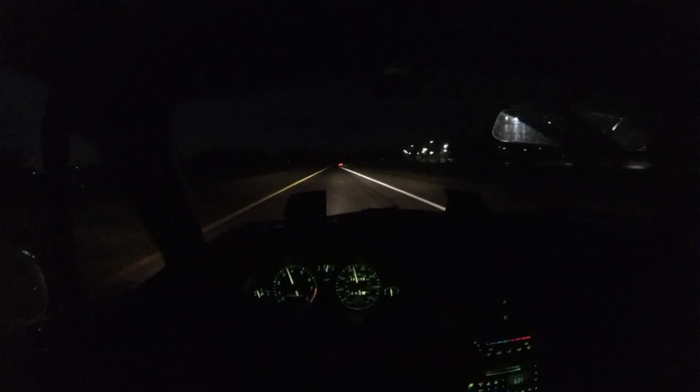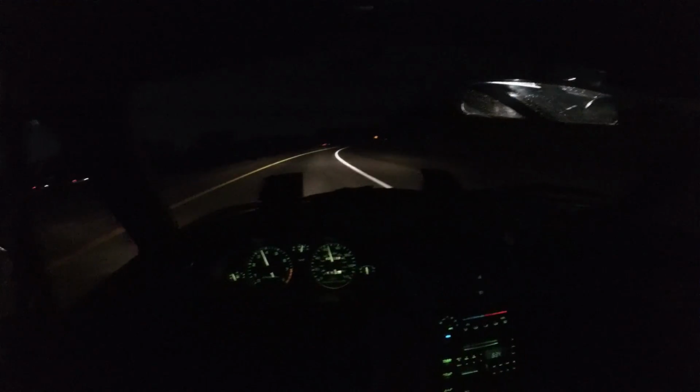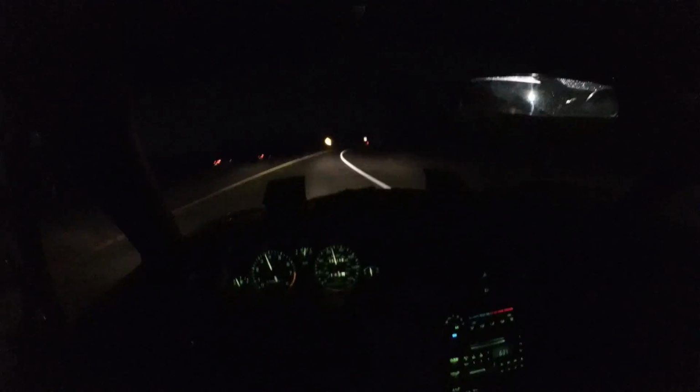While we're cruising on the highway here, I'll talk to you guys a little bit about some updates. Tonight I'm actually testing out a new camera. This is the new Xiaomi E 4K action camera. It's kind of a GoPro copycat, but in some ways it's said to be actually better than the GoPro, especially